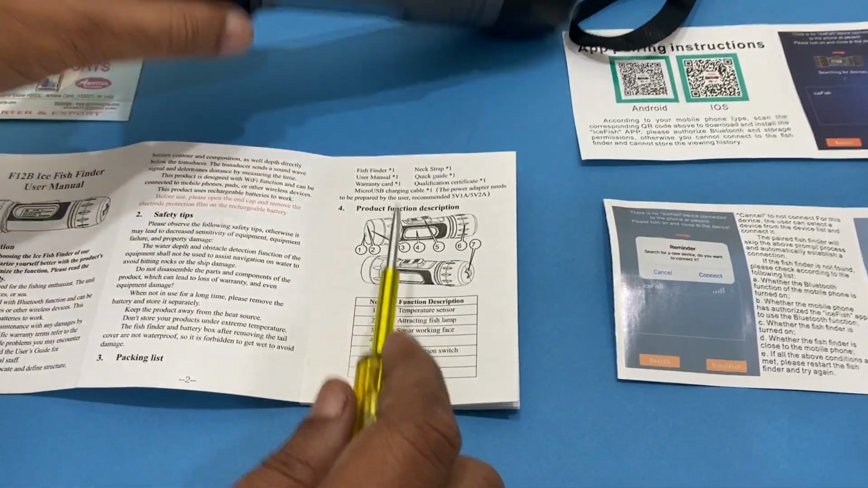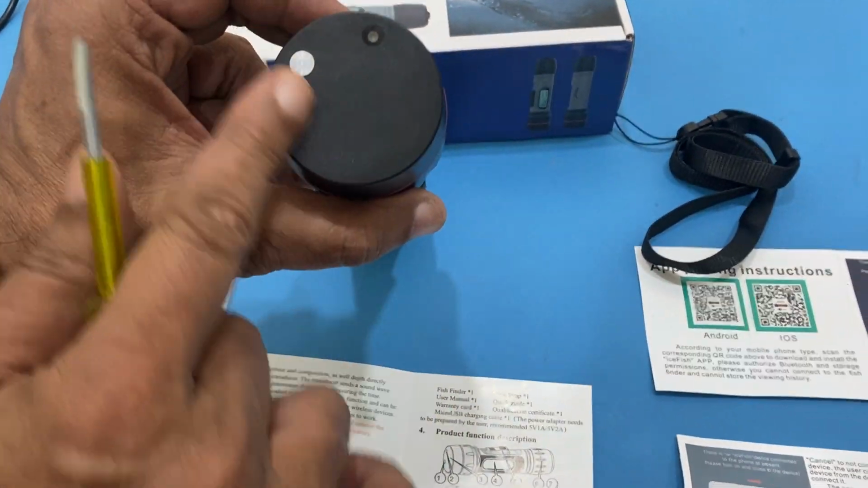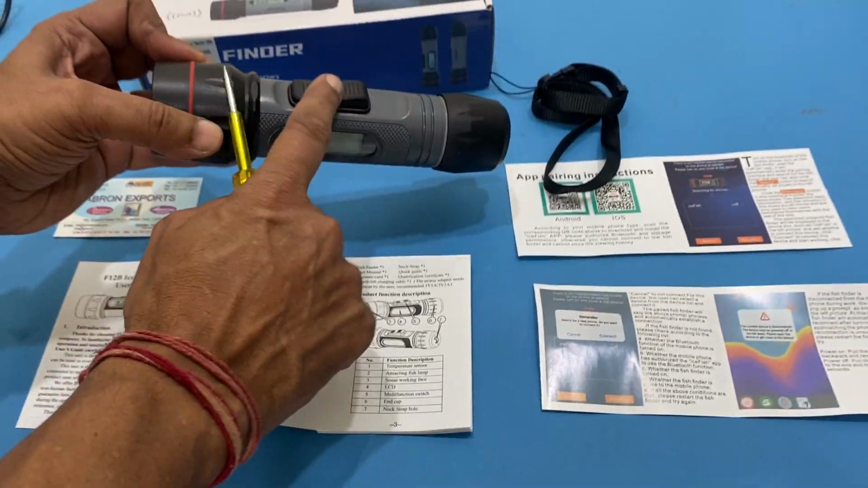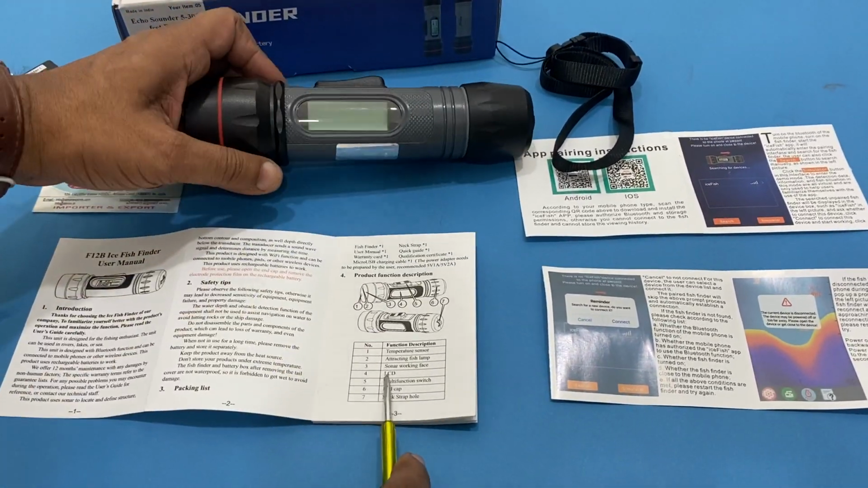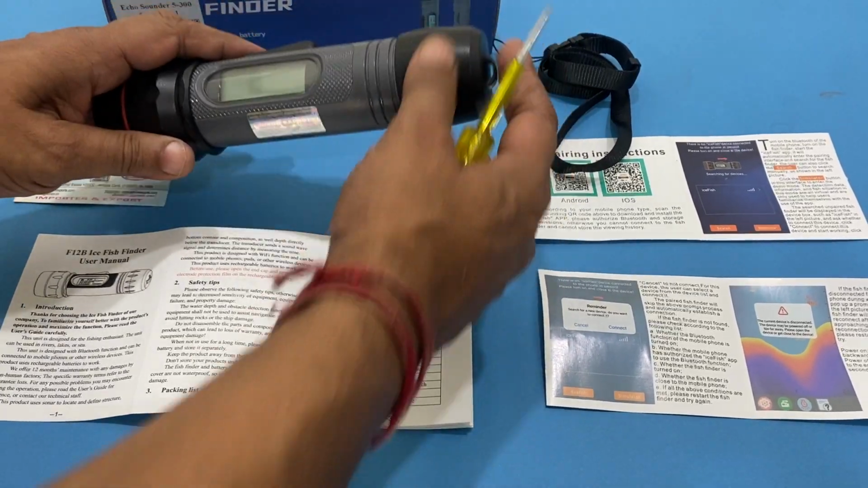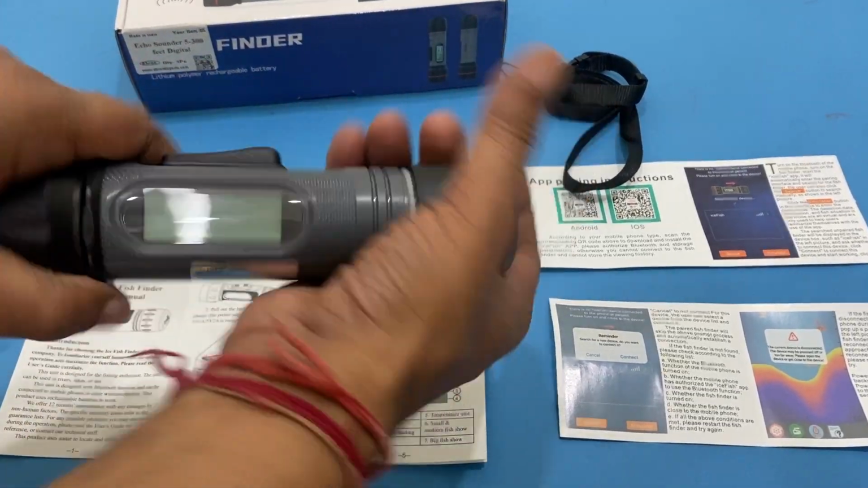If you talk about the parts, this is a temperature sensor, the Eco Sounder. This surface is the sonar working surface. This is a multi-function switch and LCD display, and this is an end cap. You can untie this, and then there is battery charging from the back side.